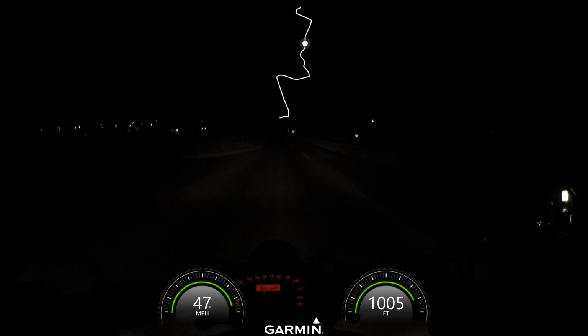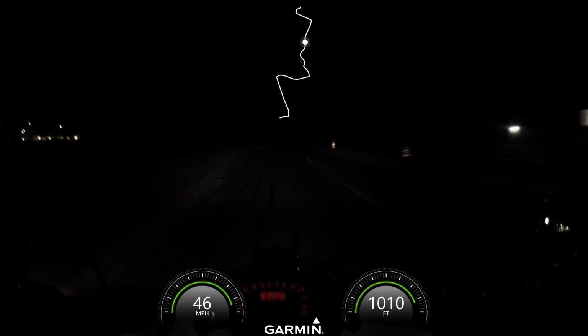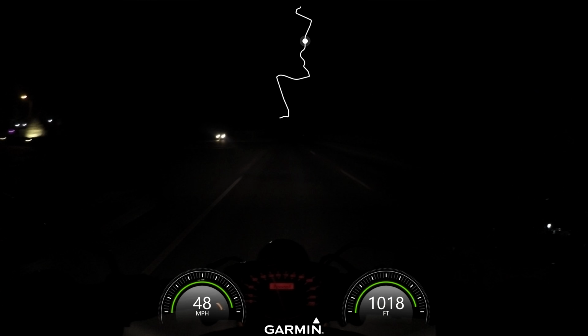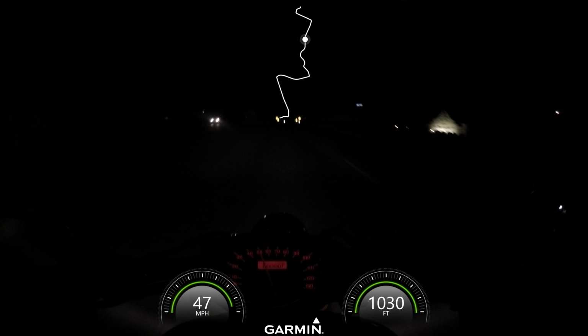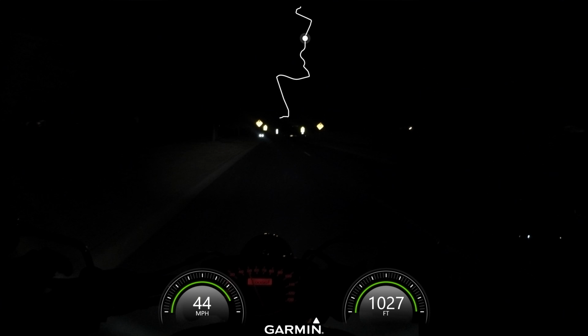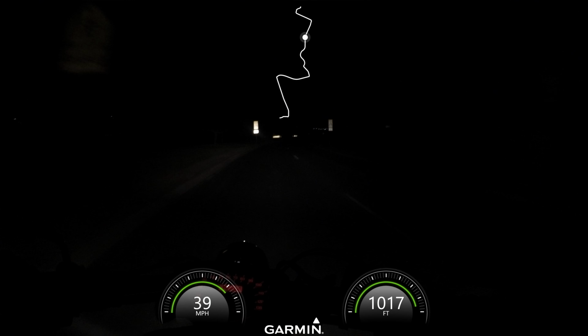Do what you want to do. Of course, some people are going to be worried about wear and tear, but for me, it's not as important as making sure I'm able to get out of harm's way in the nick of time from these cagers who are texting and driving and just all in all not paying attention to what they're doing.